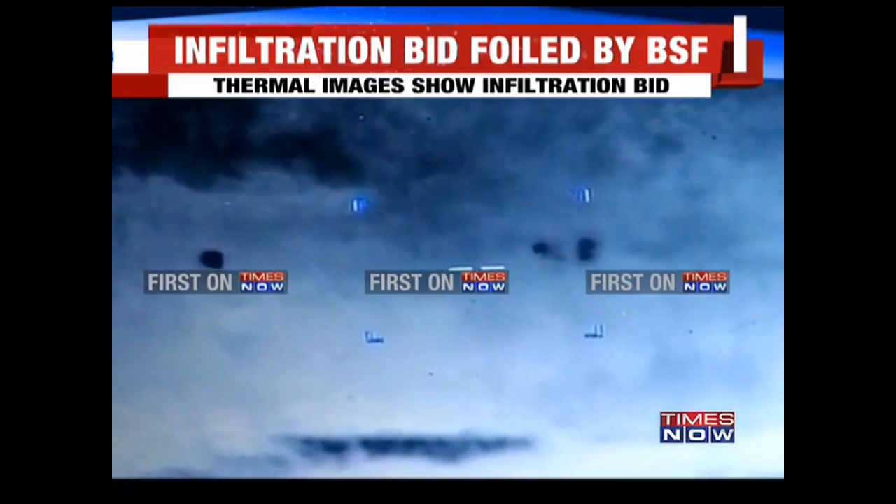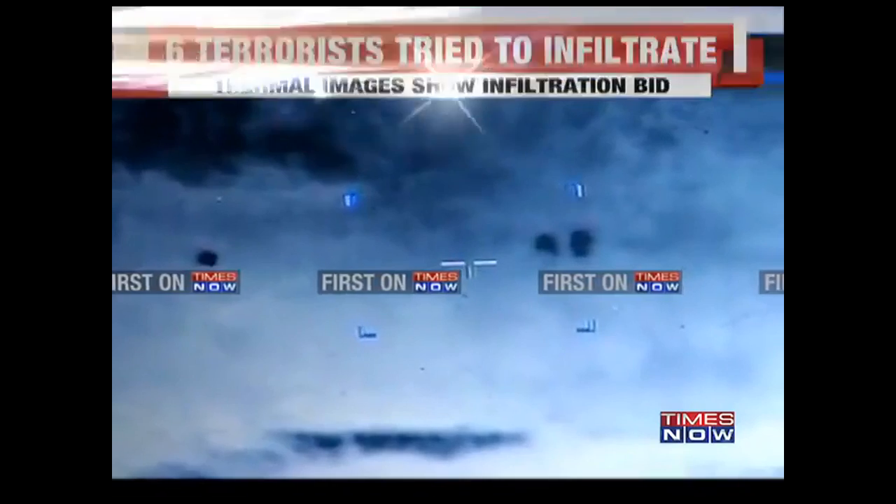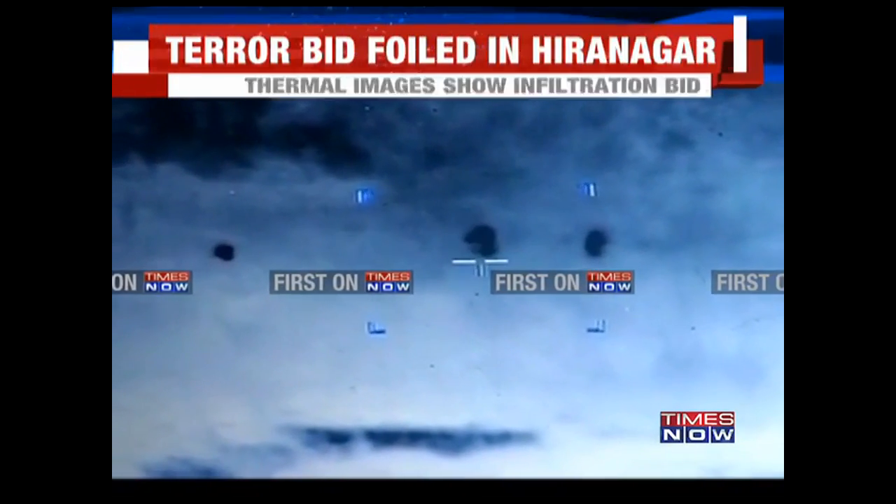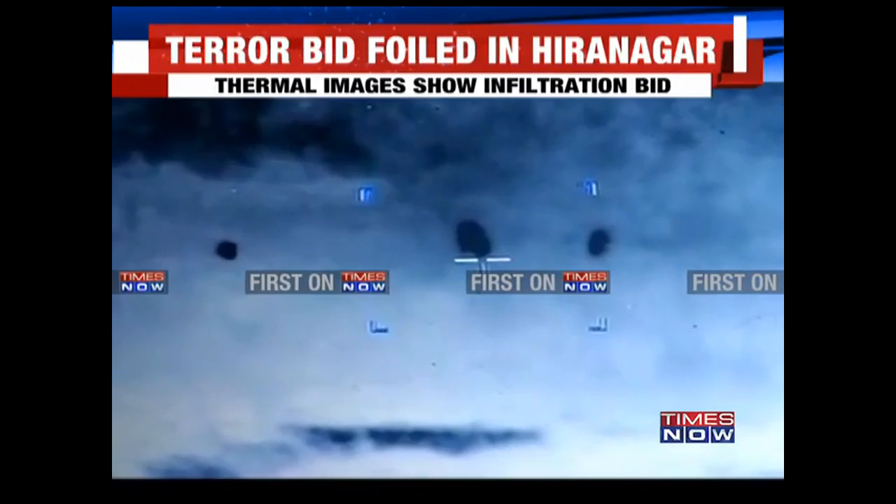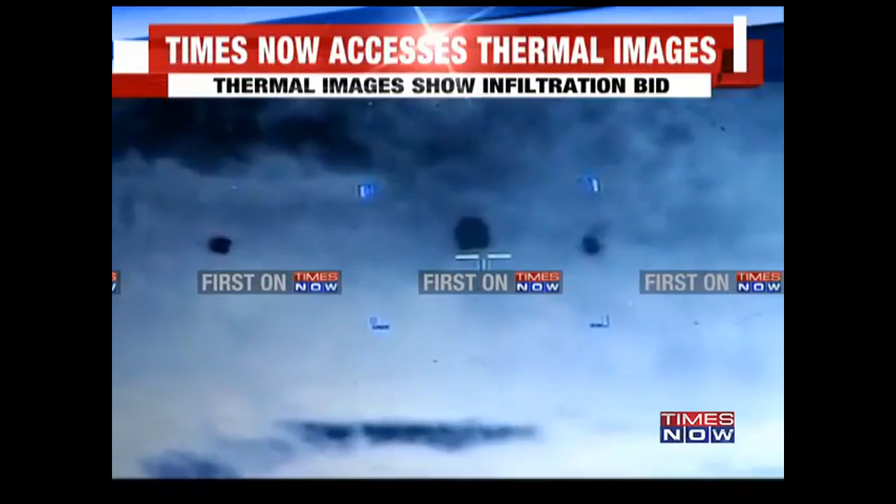An alert BSF immediately retaliated. These are exclusive images that Times Now has managed to access. These are images that show a group of about 6 terrorists who were trying to infiltrate into the Indian side from the Bobia area in the Hiranagar sector of Jammu and Kashmir.